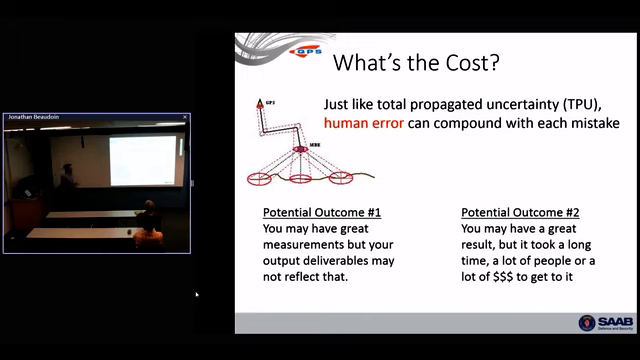The second potential outcome is you might have a great result, but it took a lot of time, or a lot of people, or a lot of money to get to it. At the Monroe Field Procedures Workshop, they said it takes several hundred days to get data from the ship to the chart, because there's a lot of people in that process that are doing double checking. These are necessary things.